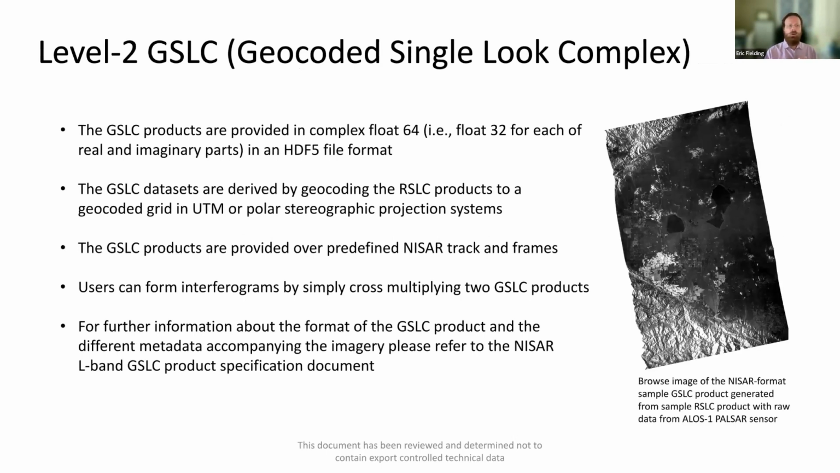So then there's also the geocoded SLCs. This is still the full resolution single look complex image, but it's been geocoded. So all the geometric distortions have been taken out and the topographic phase has been removed. The big advantage of this kind of product is that you can form an interferogram by simply cross multiplying the two products and get an interferogram at full resolution with no additional processing.